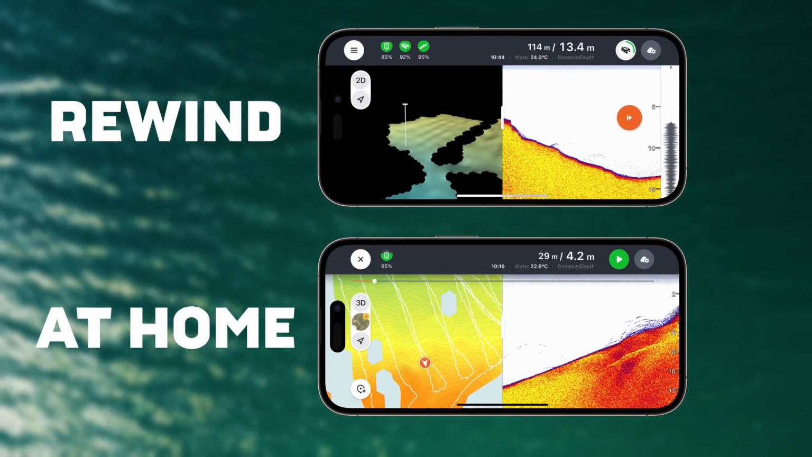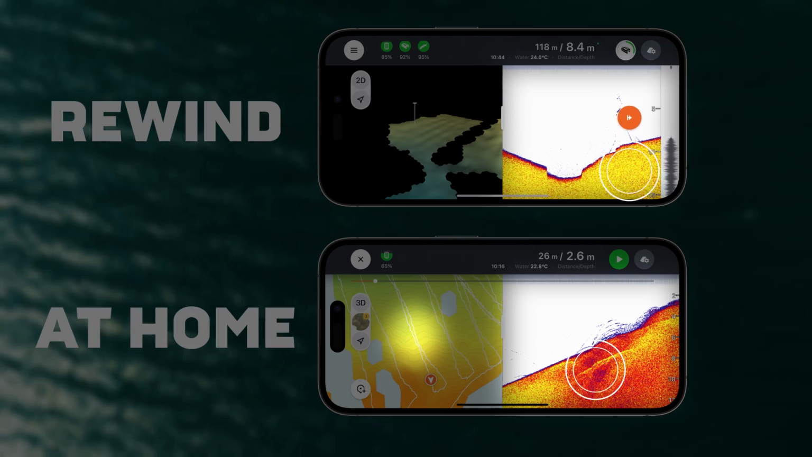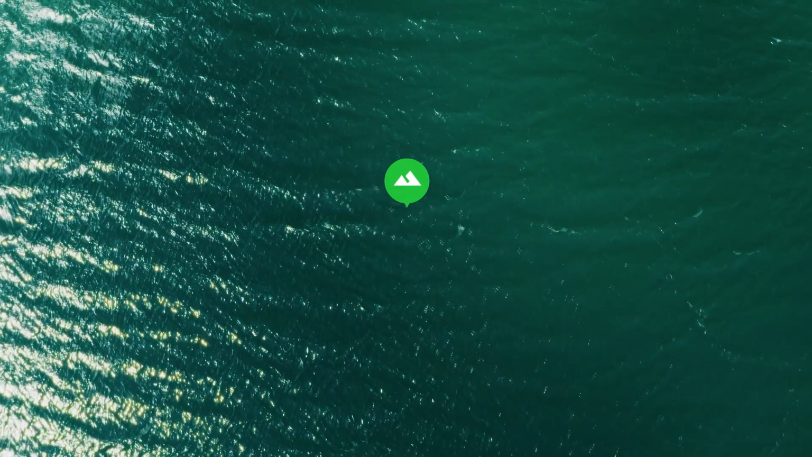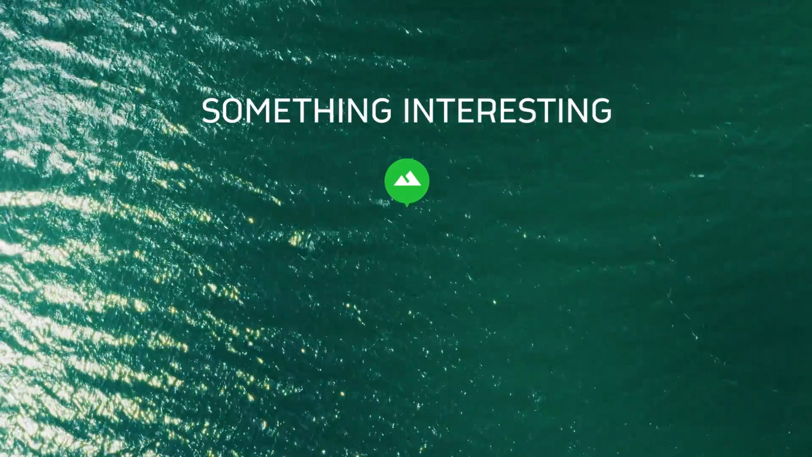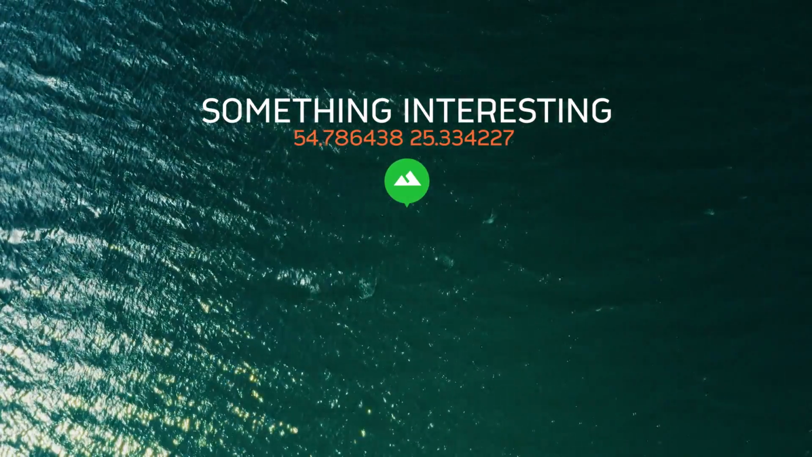You can also do the same during the rewind of the scanning session, while the boat is already out of the water, or when you are at home reviewing the scan and preparing for the next trip. Once you've placed the mark, name it and add any other relevant details to remember it for later. It will remain visible to you only.